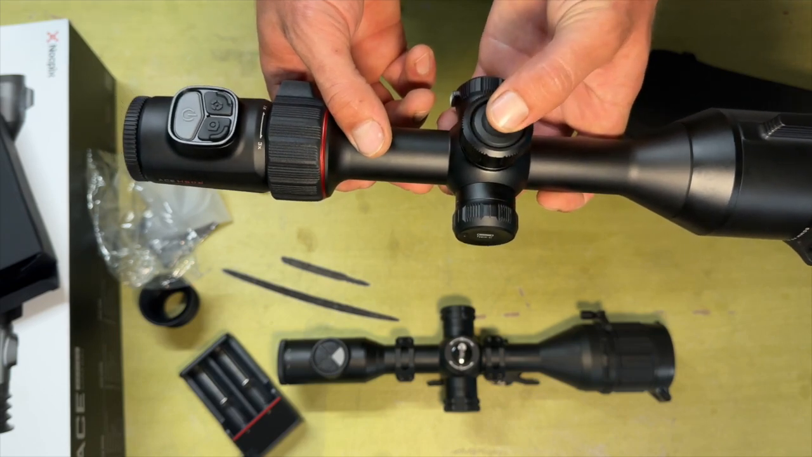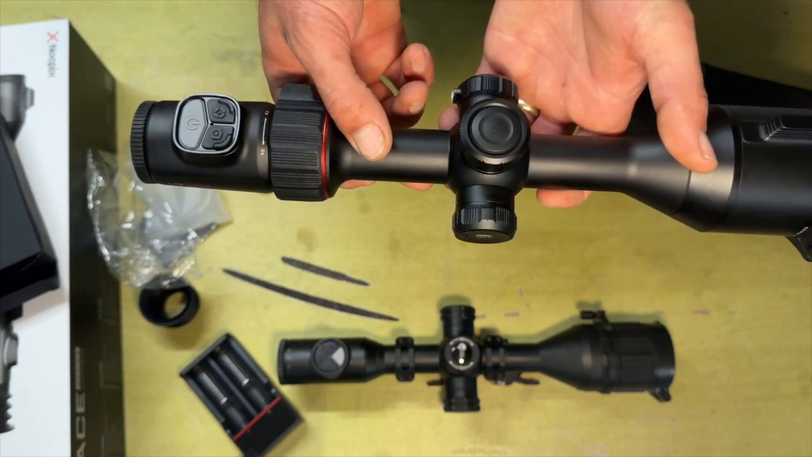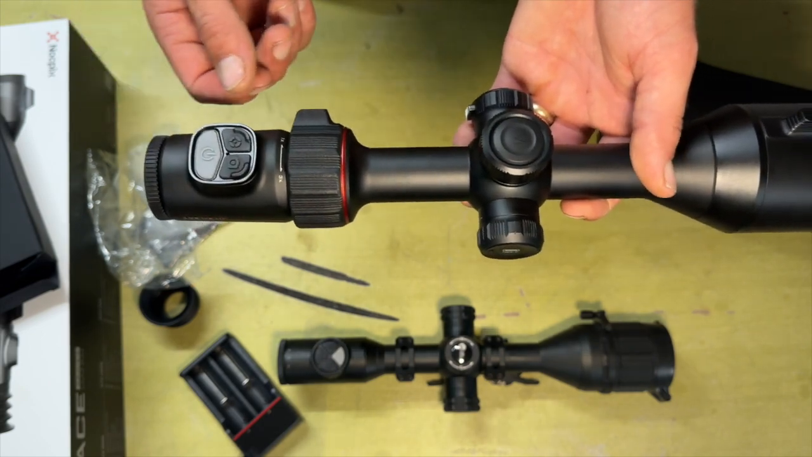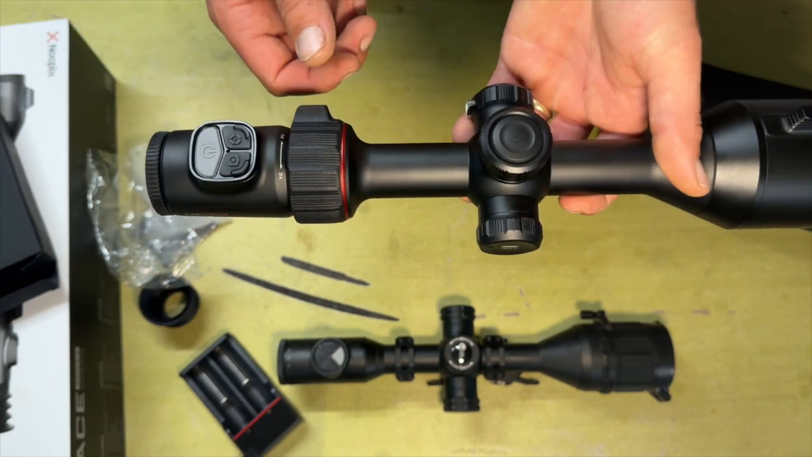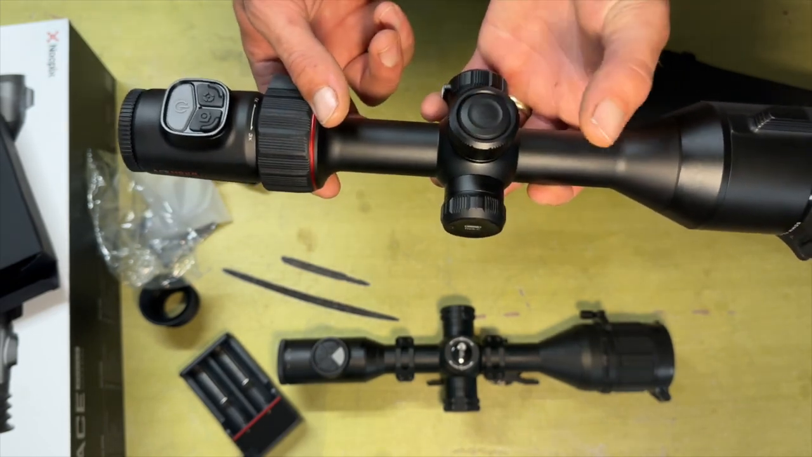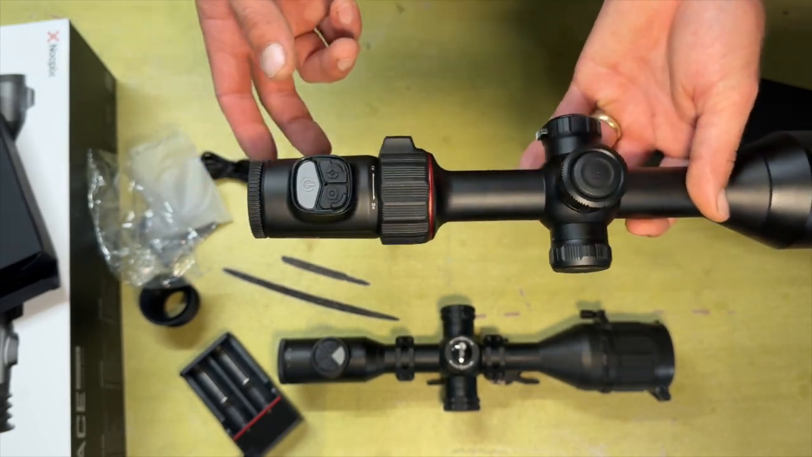You've got your menu button on the top there, so a quick press of that from your home screen brings up your main menu, like your quick menu. A long press brings up the other menu, and when you're in your menu settings, you can press that for selecting or changing parameters and things like that.